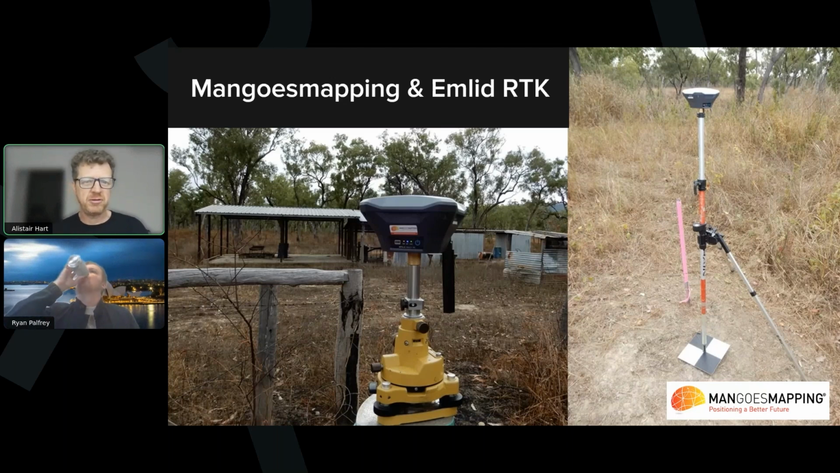Mangoesmapping was basically a startup, and we needed to insert ground control for photogrammetry surveys using the trusty old Phantom 3 Pro drones. And as a startup, we were looking at the sort of higher end solutions and challenged by the acquisition costs of those. And these guys were taking pre-orders at the time for their very first RTK to get the money they needed to build it. And so I pre-ordered some.